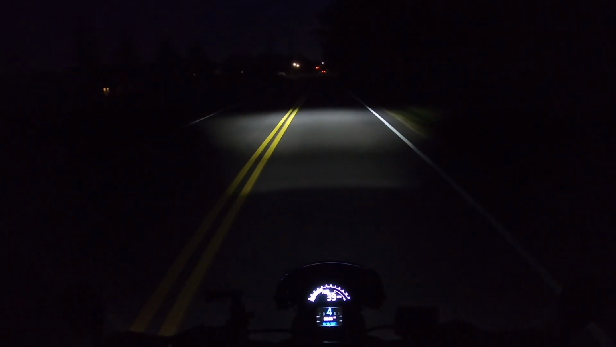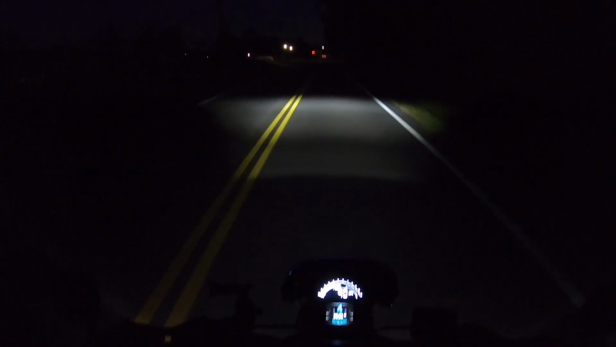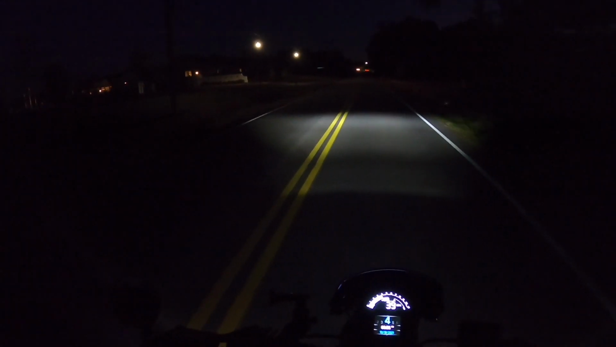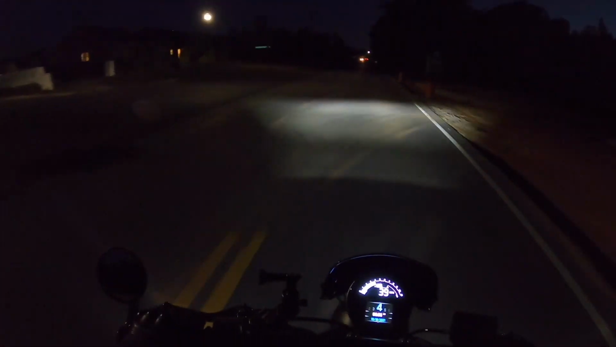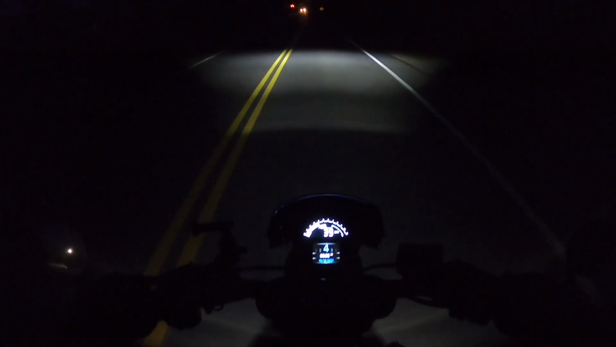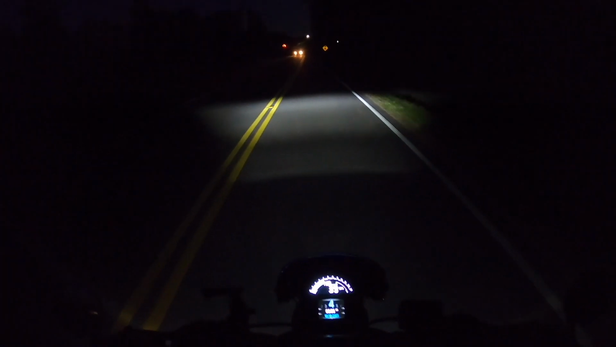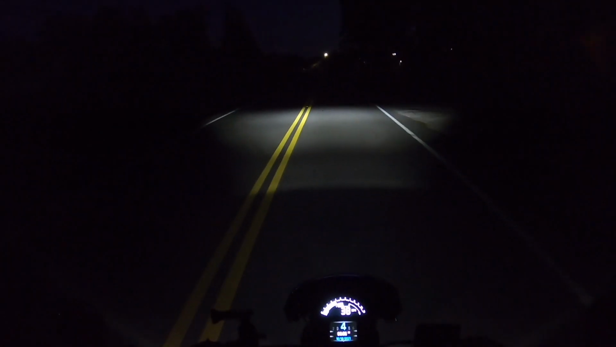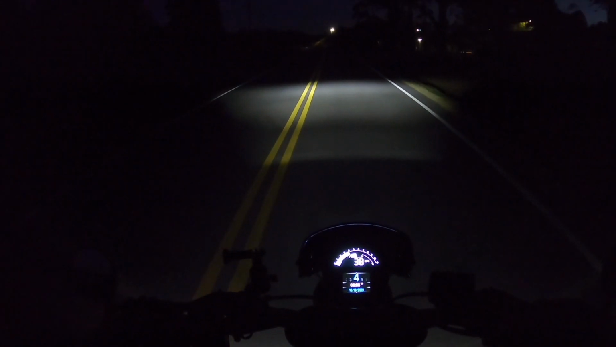Now that I'm in an area that has some street lights here, it's not bad, really. So if you're commuting in town, in the city, late at night or early in the morning like this, it should be fine. If you're worried about how much this light projects, like I said, it's not going to be very far out in front of you.